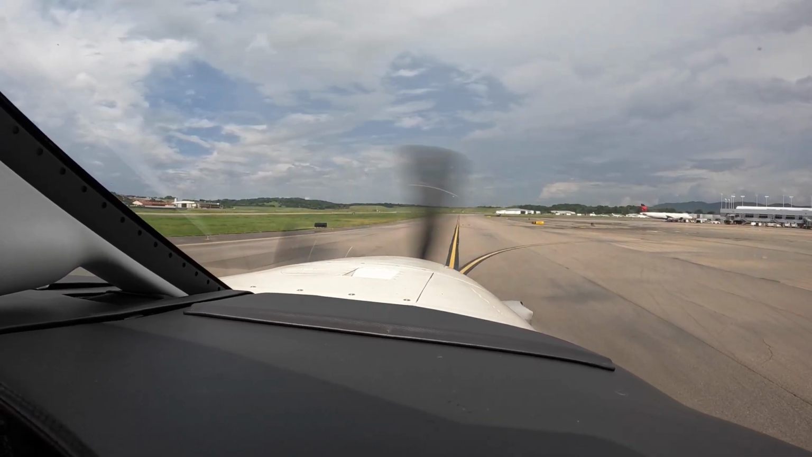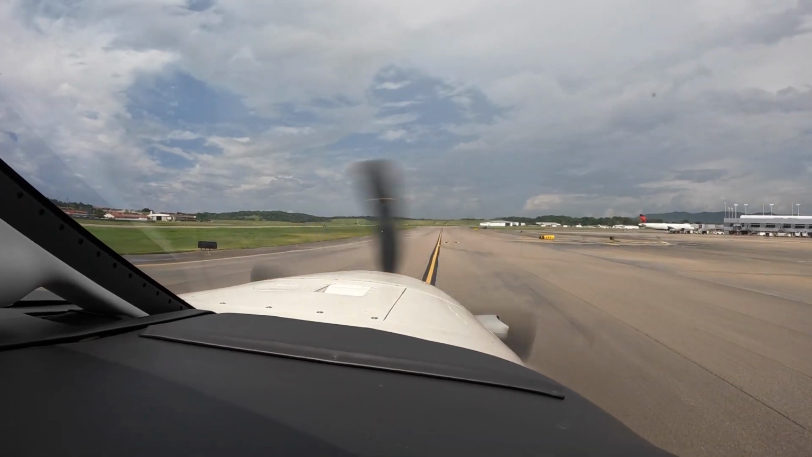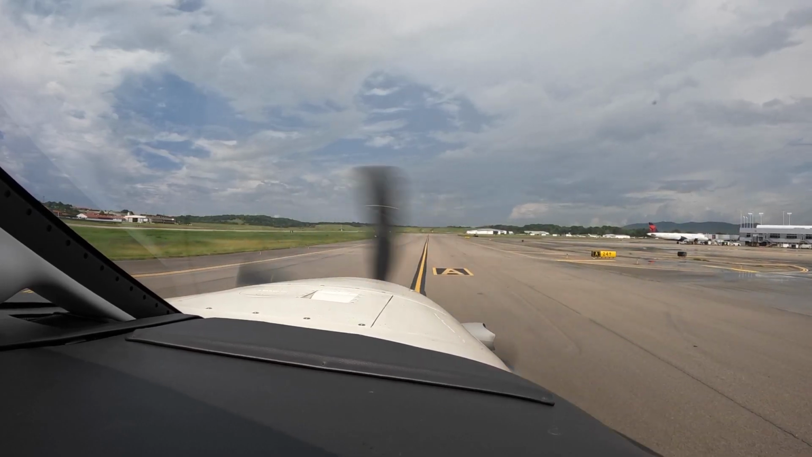SkyWest 3079, Birmingham clearance, cleared to the Dallas-Fort Worth Airport via Joey, that's Julia, Oscar, Echo, Yankee, Echo, direct Bigby, India Golf Bravo, direct Little Rock, then as filed.